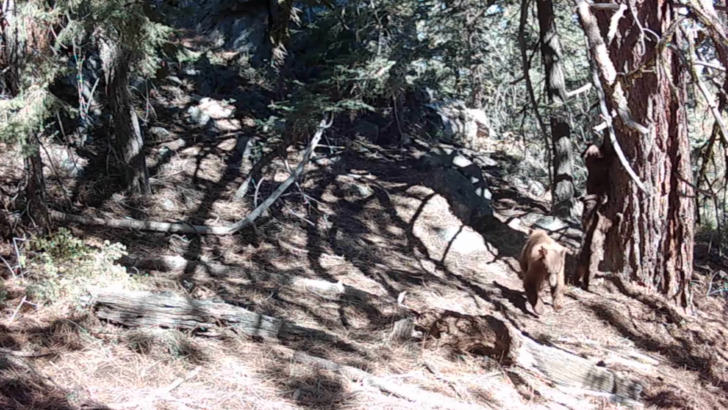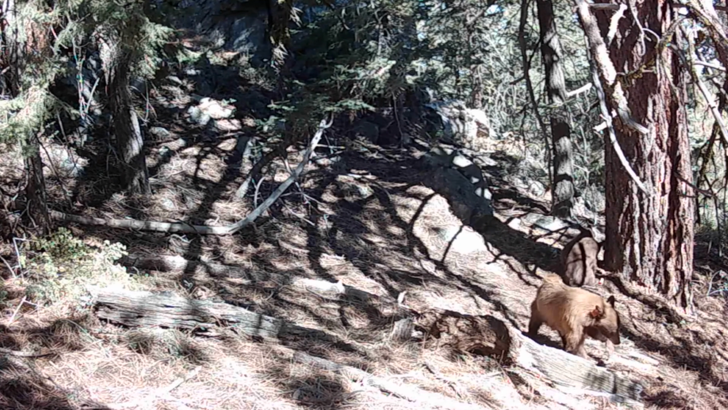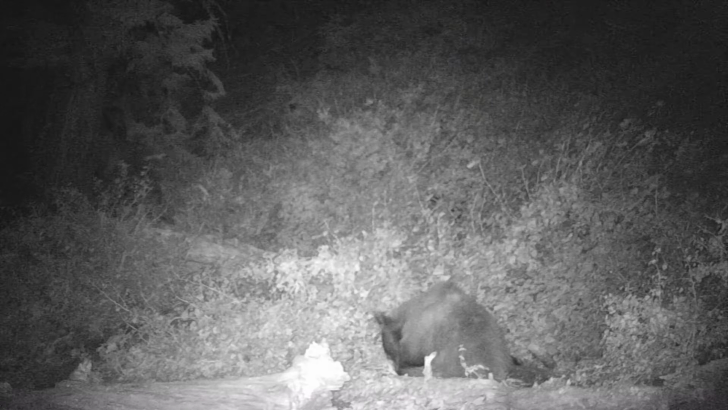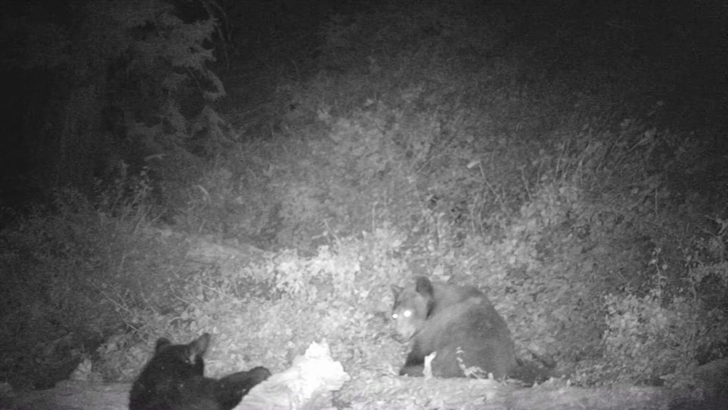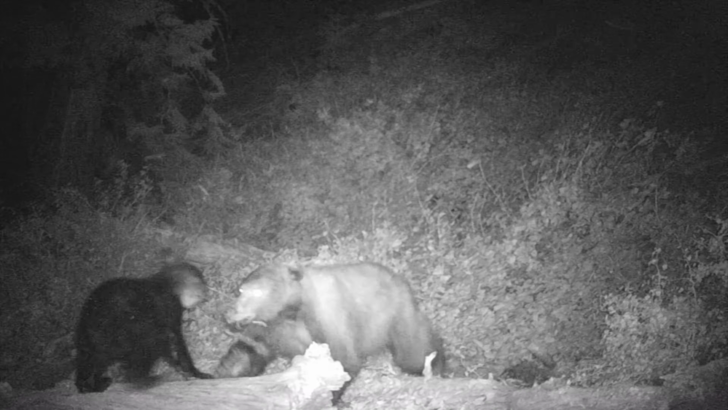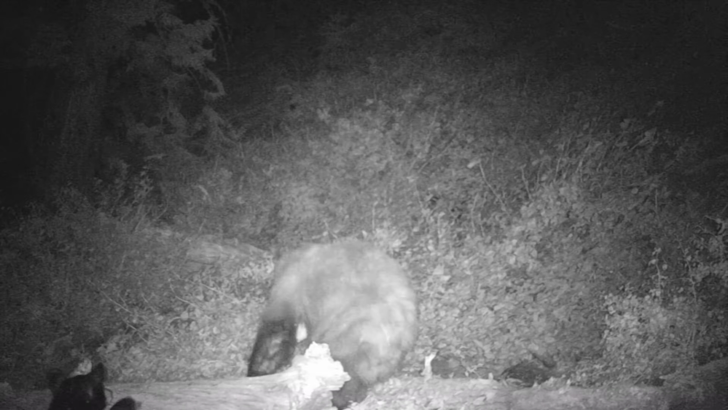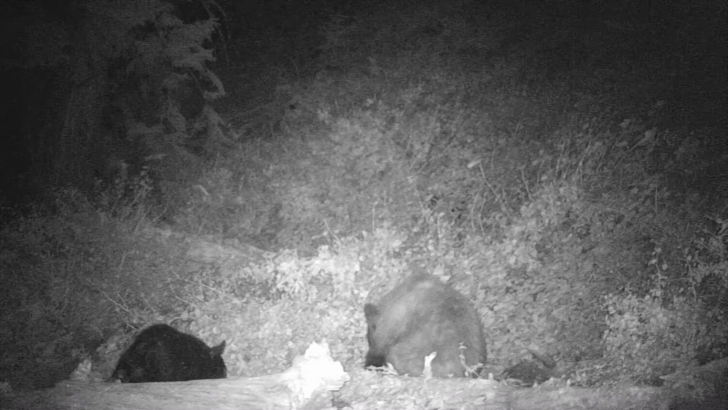Here's another cinnamon sow with 2 of the larger cubs that I've seen. She also has tagged ears but no collar. This is the 3rd camera, and this sow has found a dead bird, and I find this fascinating how aggressive she gets with the cubs. The next video is a little loud, but I wanted to bring up the volume because the cubs sound like Ewoks when they're begging the sow for food.